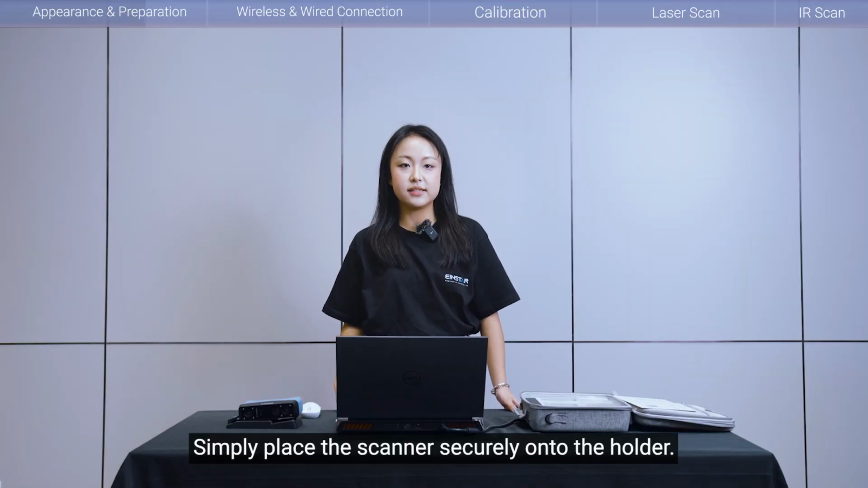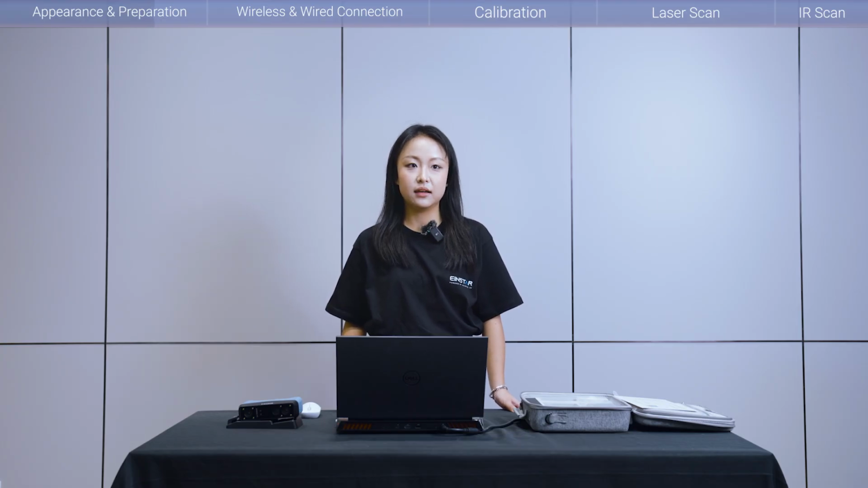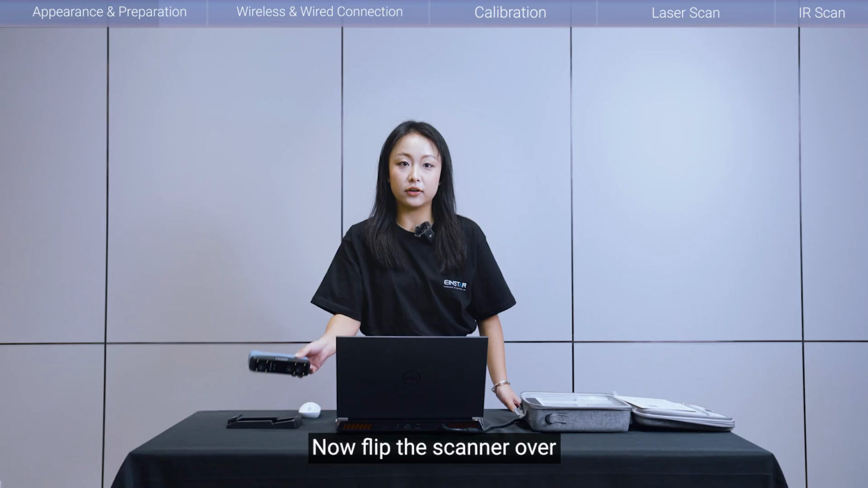Simply place the scanner securely on the holder. This will give you a stable, elevated base. Now, flip the scanner over.